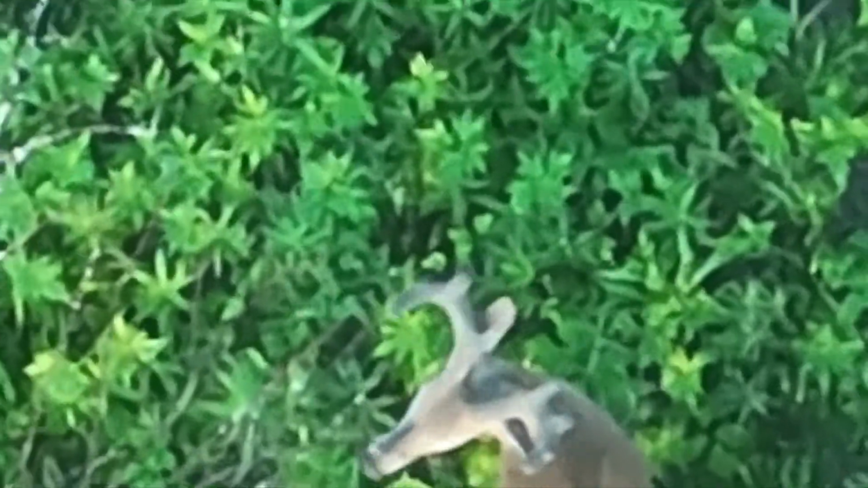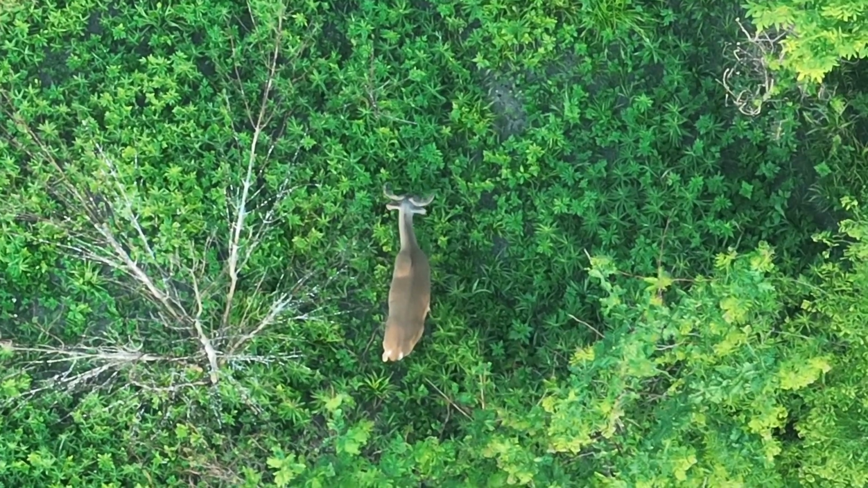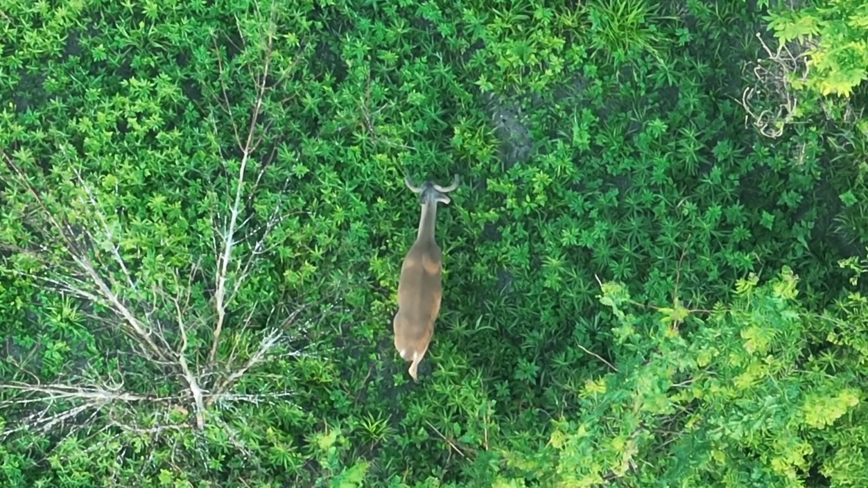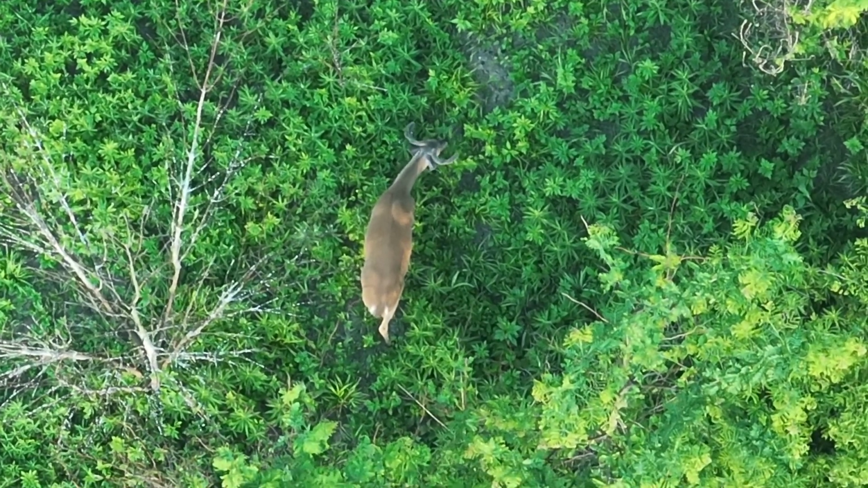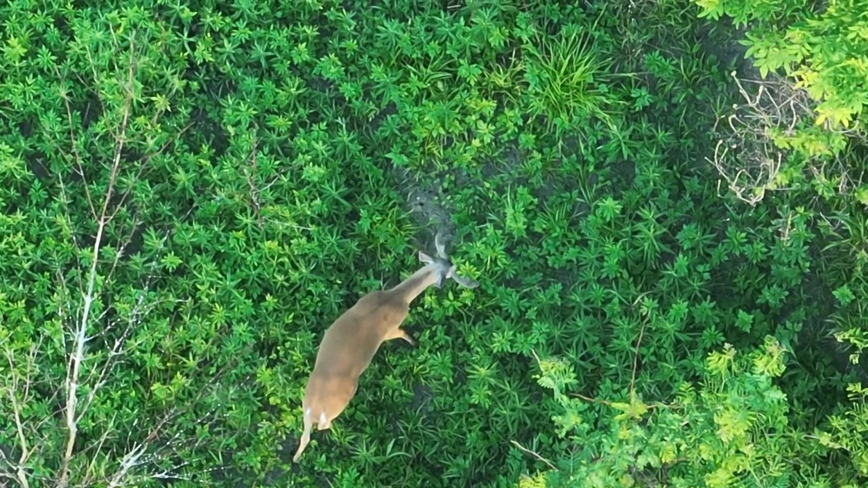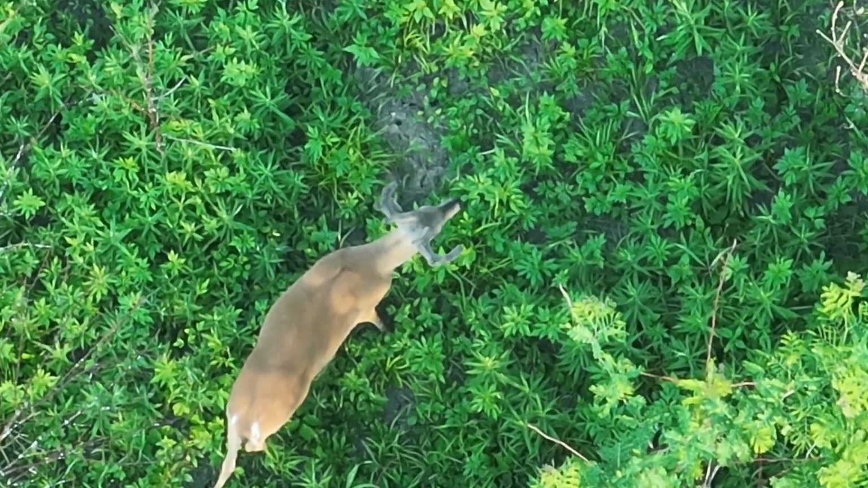He may be taller than wide, but we'll keep an eye on him and the rest of this group in this parcel. But this is public land, which is pretty cool. Try my best to get back here during the season and do a couple of hunts. I'm a saddle hunter, and so I just kind of bring my gear with me and put it up. Also do a lot of whitetail deer hunting from the ground. So you just got to be in the right place and make sure you're in the right place for the wind as well.